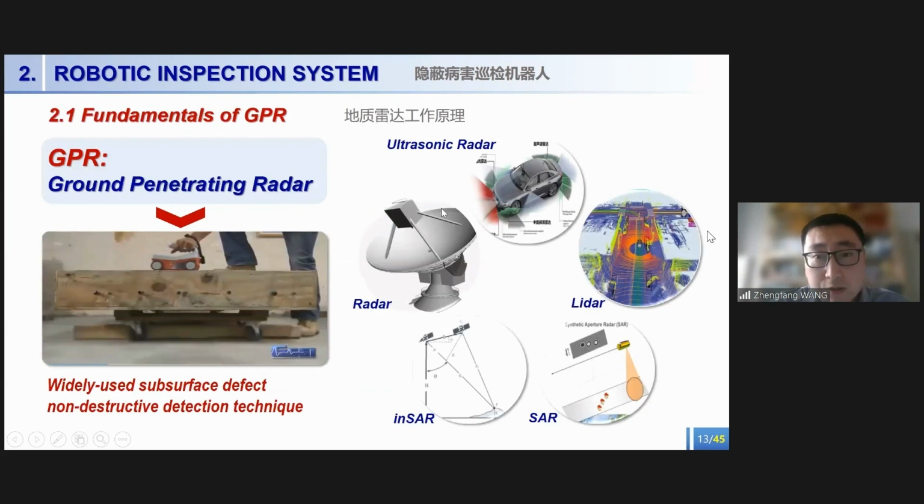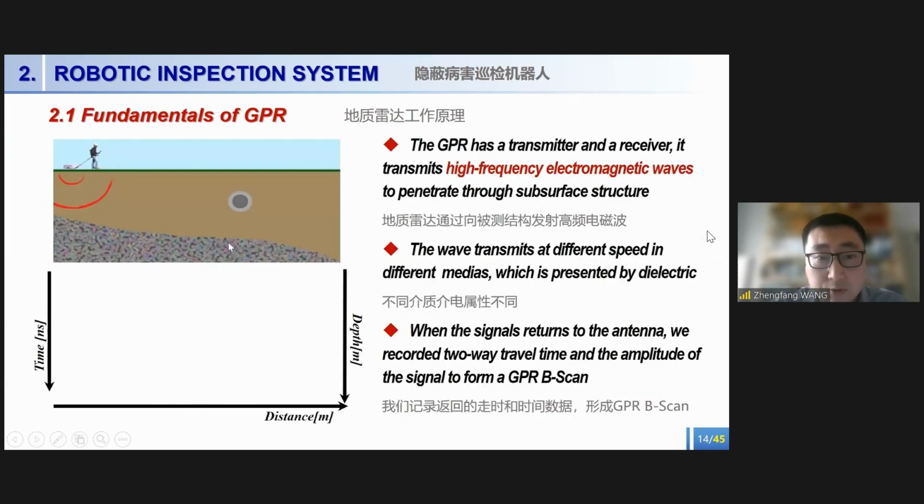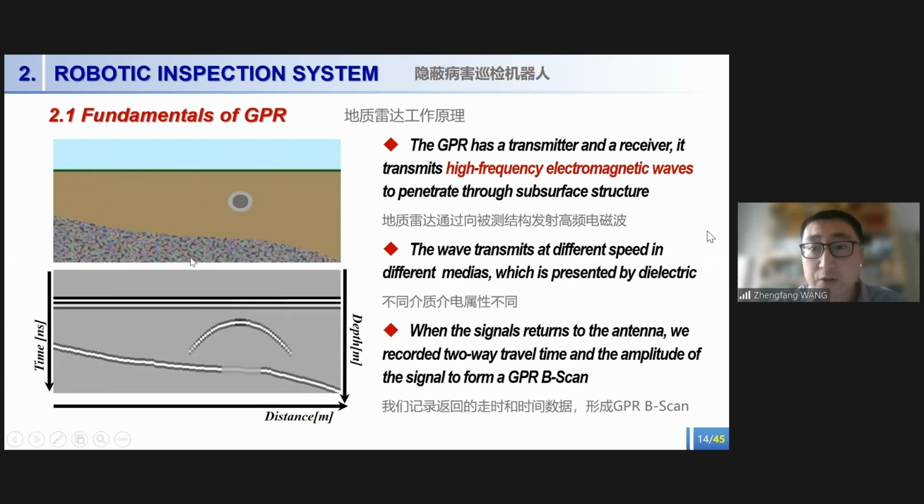I will first introduce some fundamentals of GPR. GPR stands for ground penetrating radar. It's not ultrasonic radar, not LiDAR, not InSAR, not STAR. It's widely used as a non-destructive detection technique for subsurface defects. The GPR usually has a transmitter and a receiver. It transmits high frequency electromagnetic waves to penetrate through the subsurface structure.